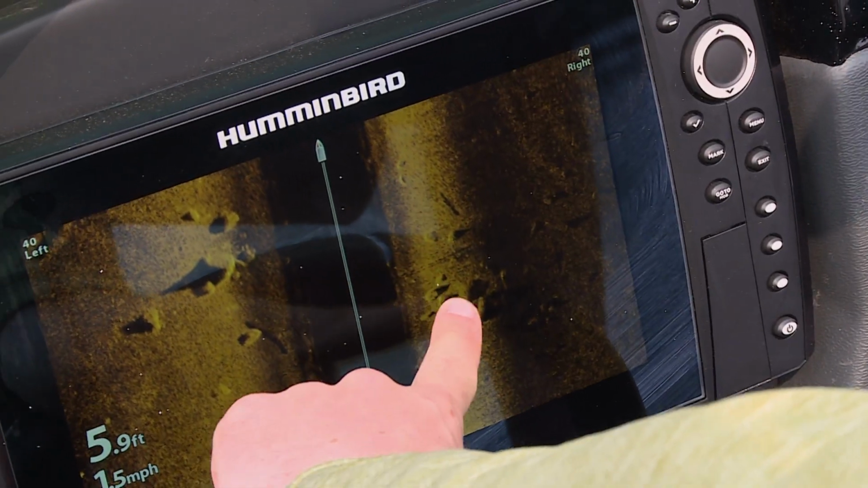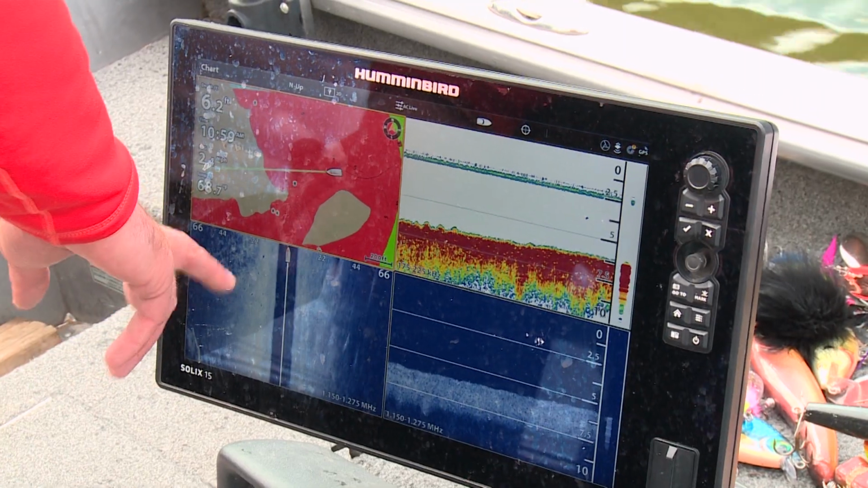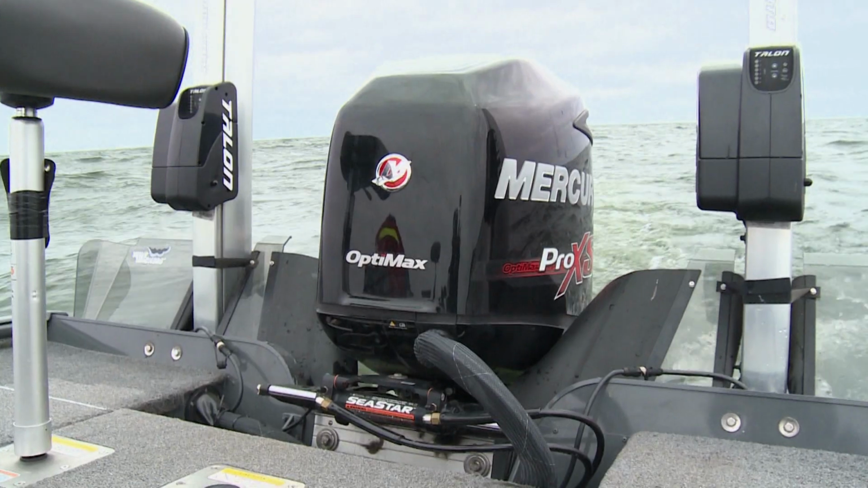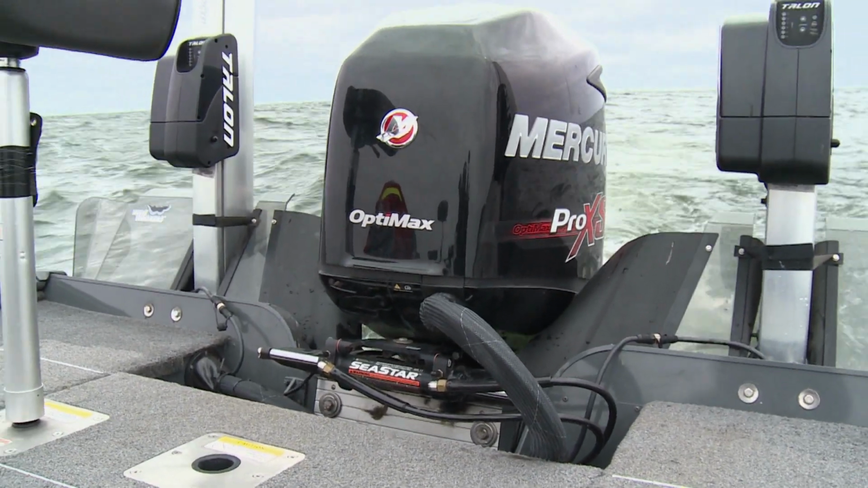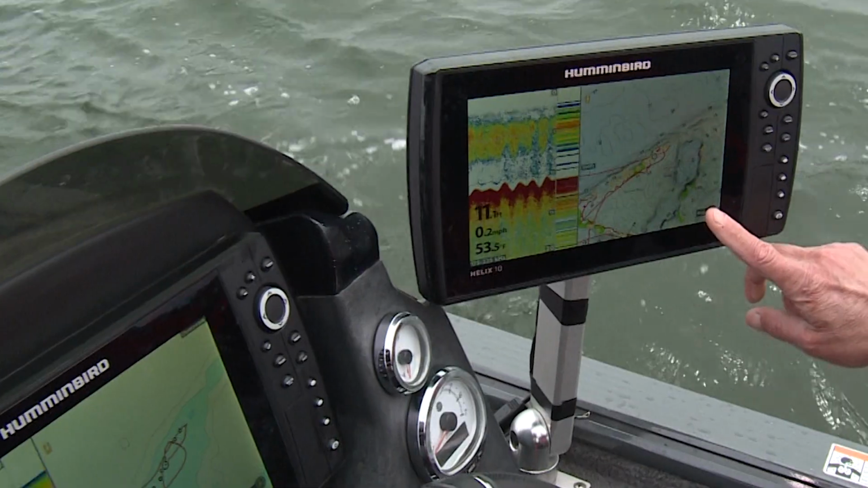And, you know, it's a great tool for identifying cover elements, rock, wood, clumps of weeds. Fish really tend to concentrate on this kind of cover and edges, and it's easy to drive over a point, a sunken island, a flat, drop those coordinates on the side imagery screen, and transpose them on the map.